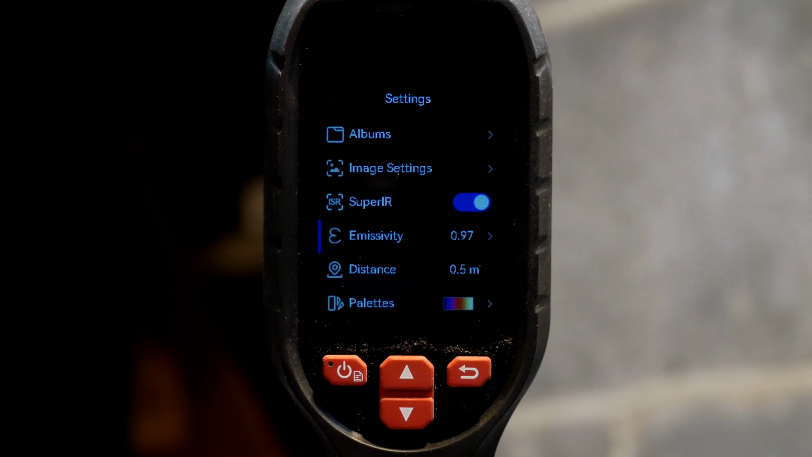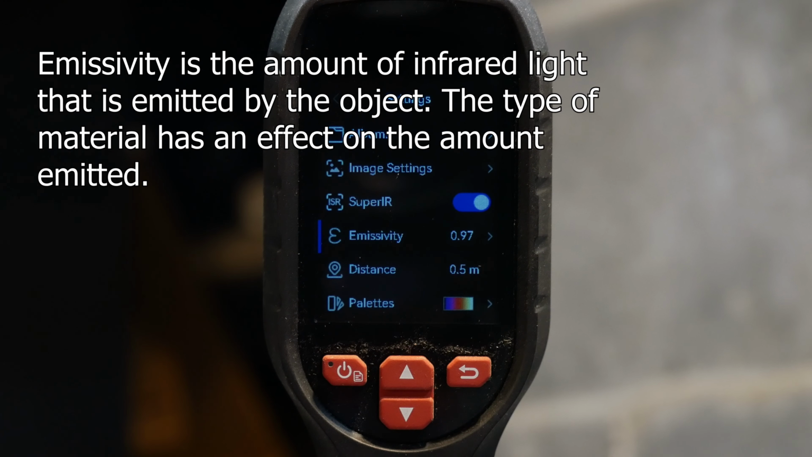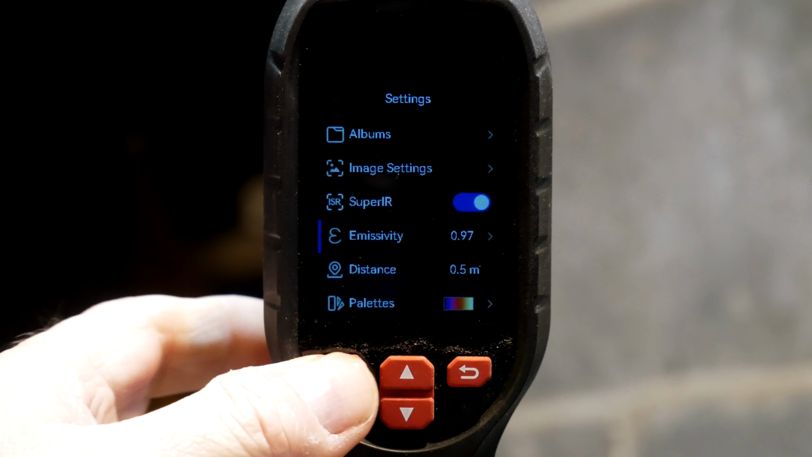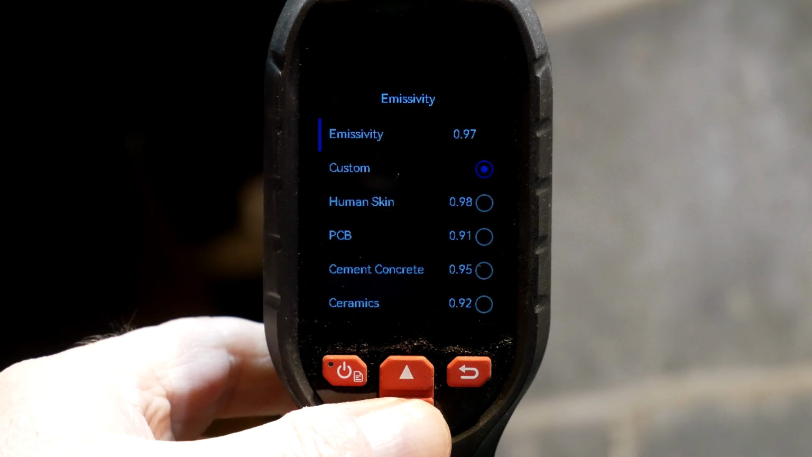The Emissivity. Let's see, I don't even remember what that is. But there's not much in here, is there? I think it just lists the word. I don't think it actually explains what it is. All right, so we'll enter it though. See what the choices are.